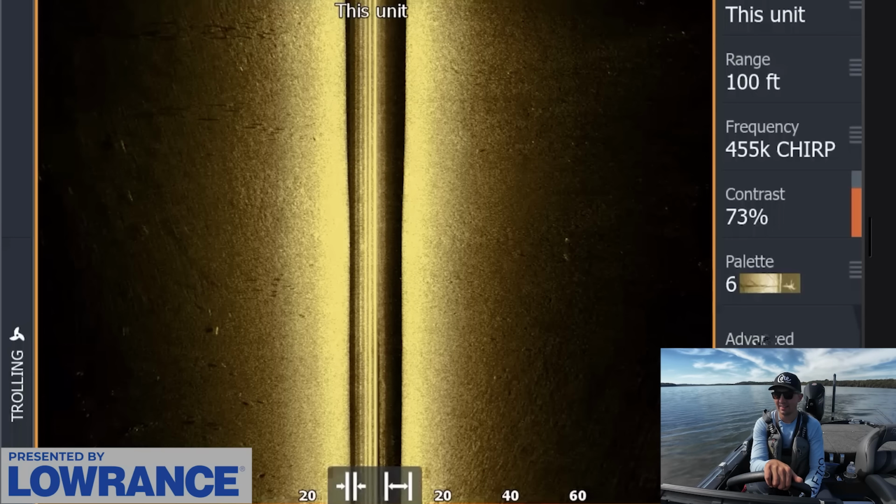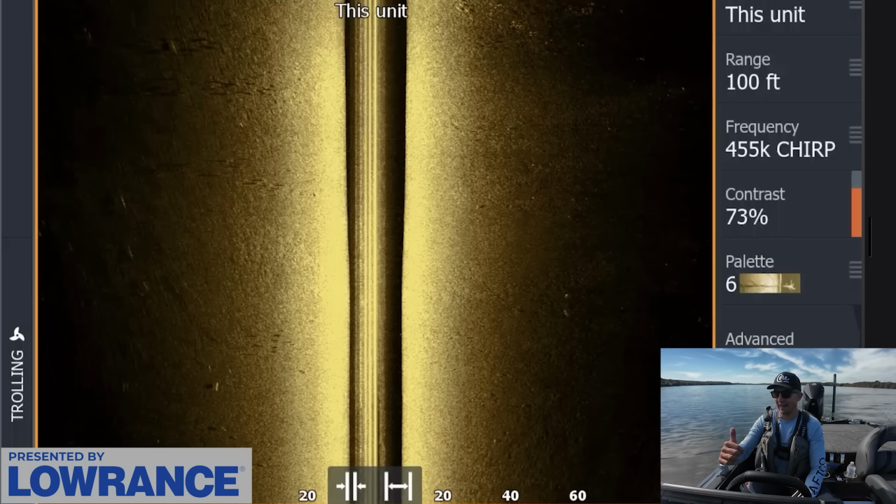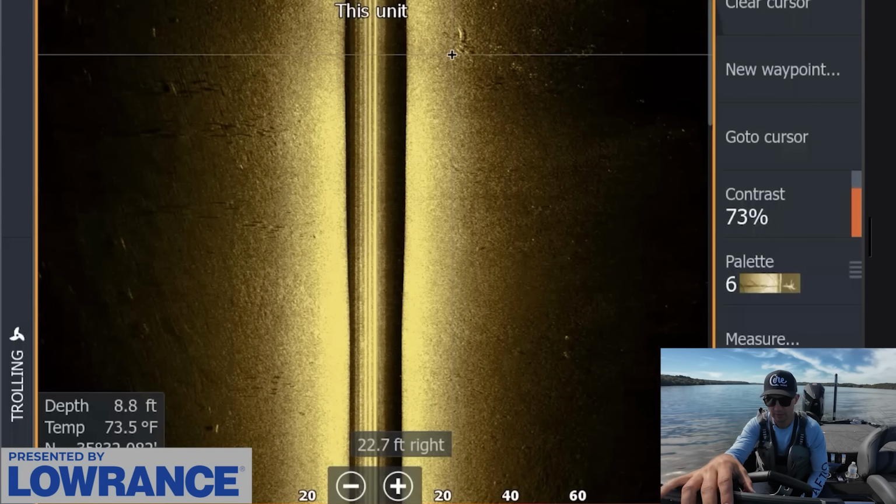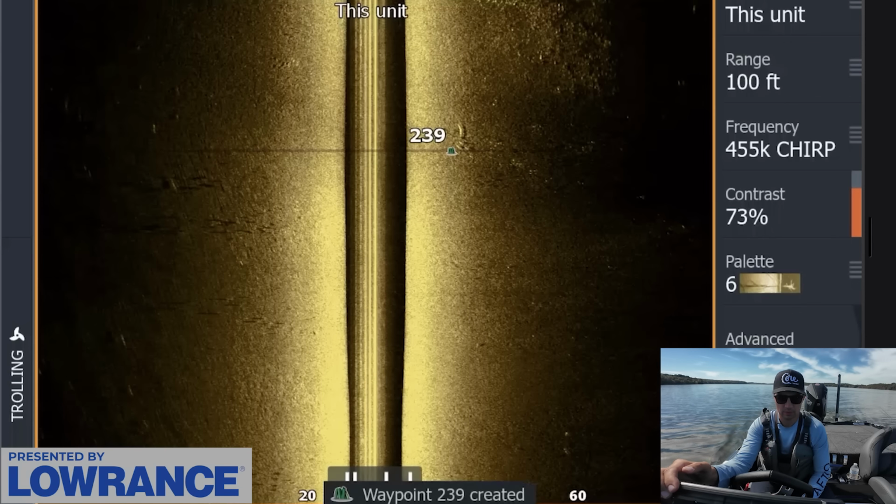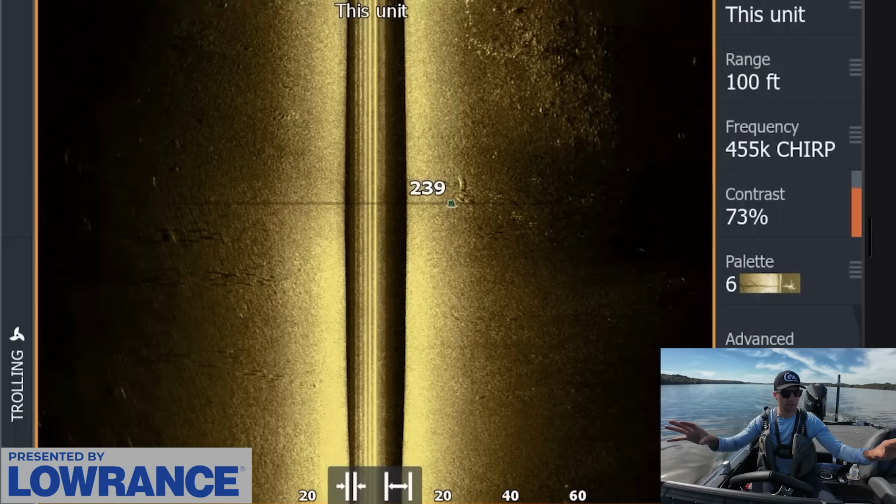on forward facing. I was curious if I could find some fish actually down by the dam and just find some fish randomly floating around, and I really didn't find anything. There's a piece of brush right here. So that was weird to me. I feel like these fish are really just up on this end of the lake right now. There's a pile of them.